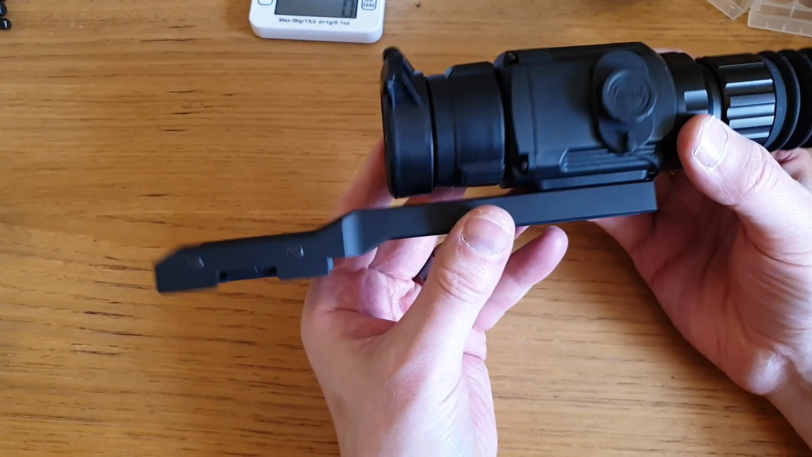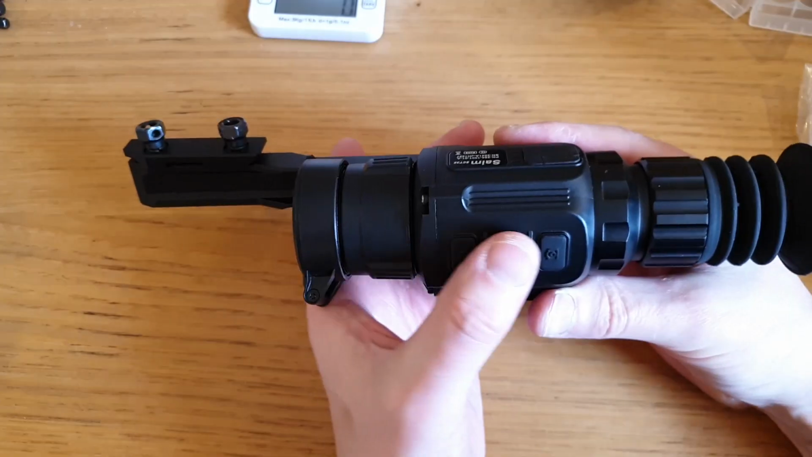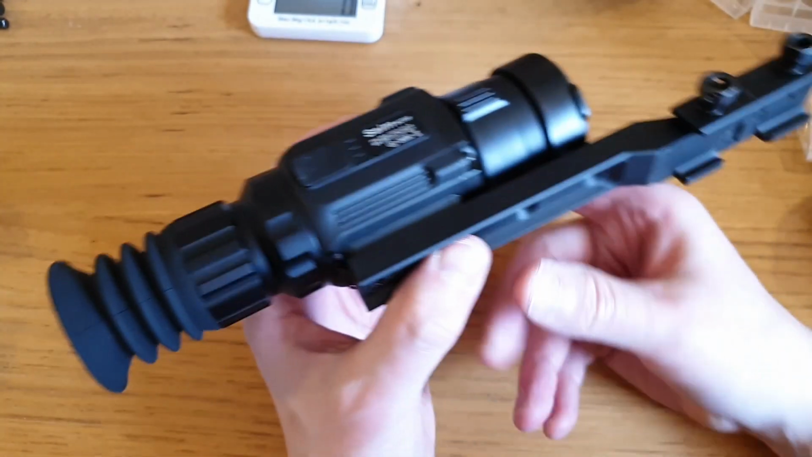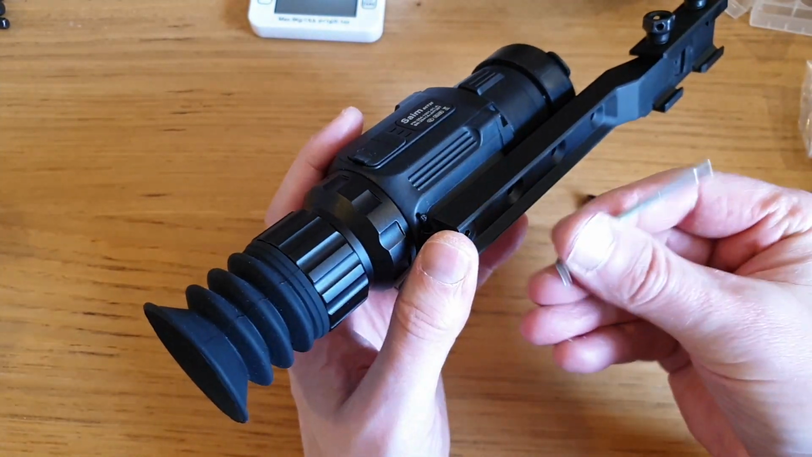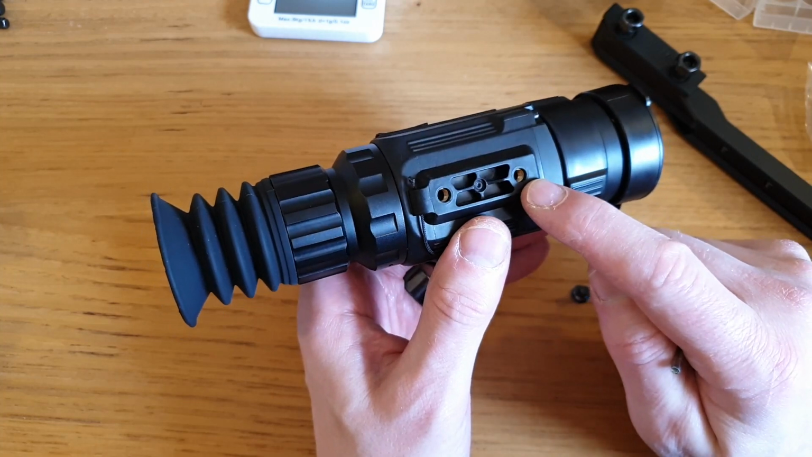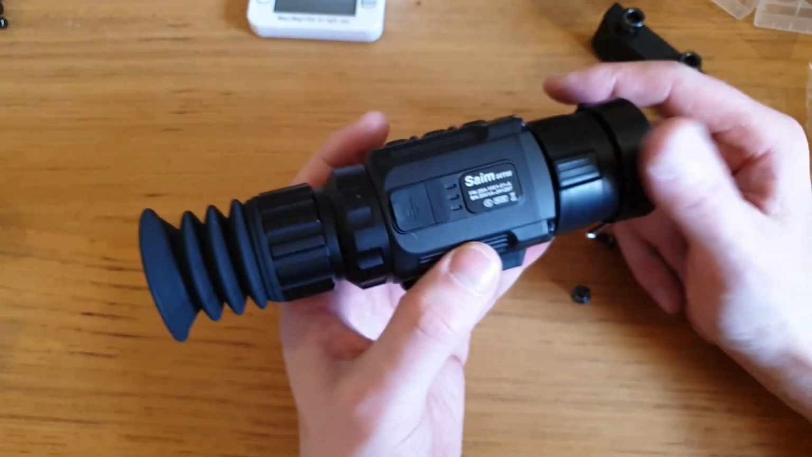Conclusions wise, I would say it's an excellent piece of kit. We have a built-in lens cover, gone through the 3 menu functions. We've got the video out. The main body is polymer, and as you'll have seen from our review of the SAIM SCL35, pop the mounting screws off. We have 2 threaded brass inserts set into the body of the SAIM. Some would see that as a downside, that it's not got an aircraft grade aluminium alloy body, but it keeps the weight down.